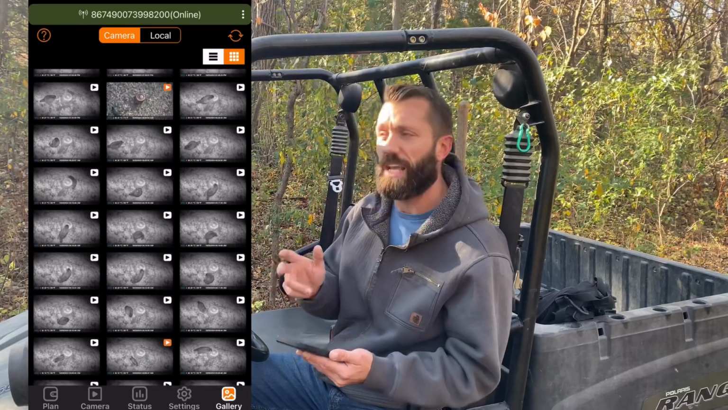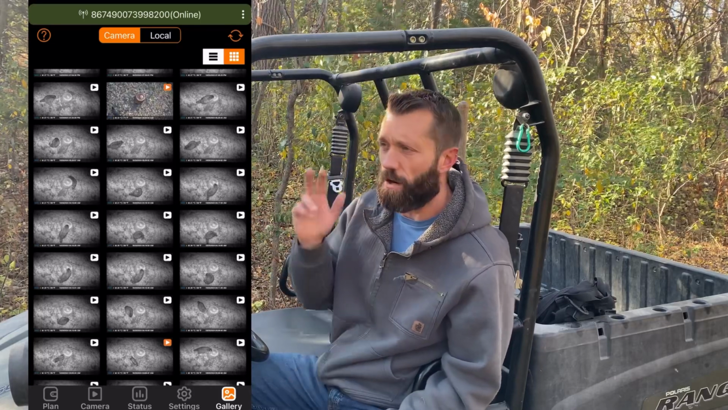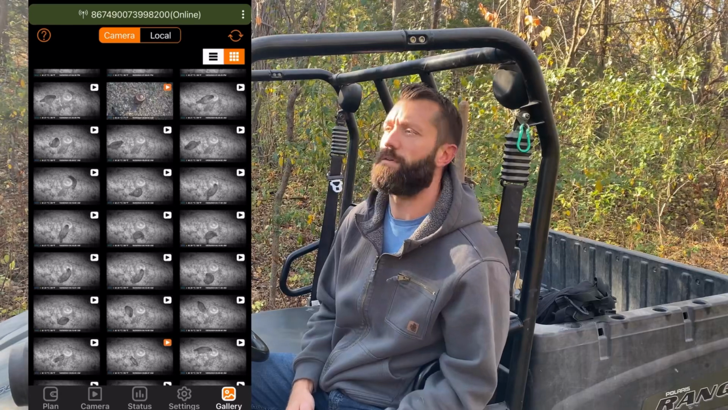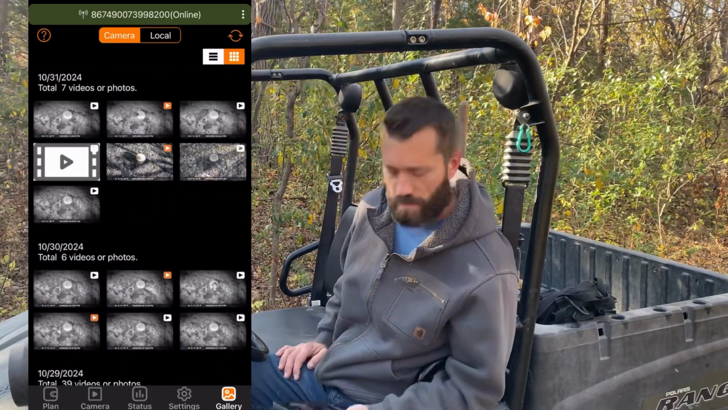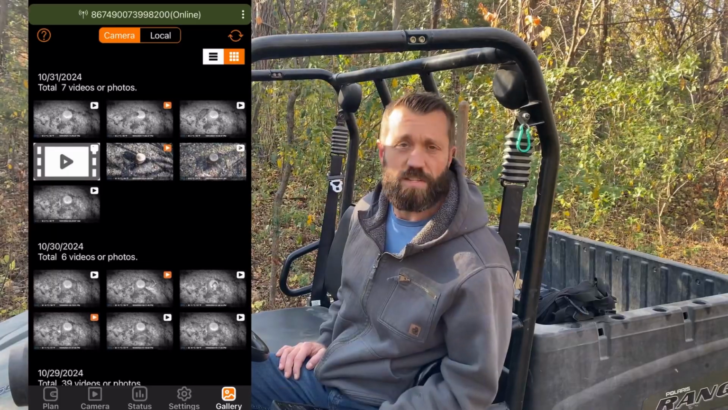But I'm out now checking the rest of my trail cameras. I'm about to the point where I hung the Guard Pro, and we're gonna go ahead and see what's left of the stump, if they left any crumbs behind, and then we'll take a closer look at some of the footage and see what kind of critters actually came up and had some supper on the stump.